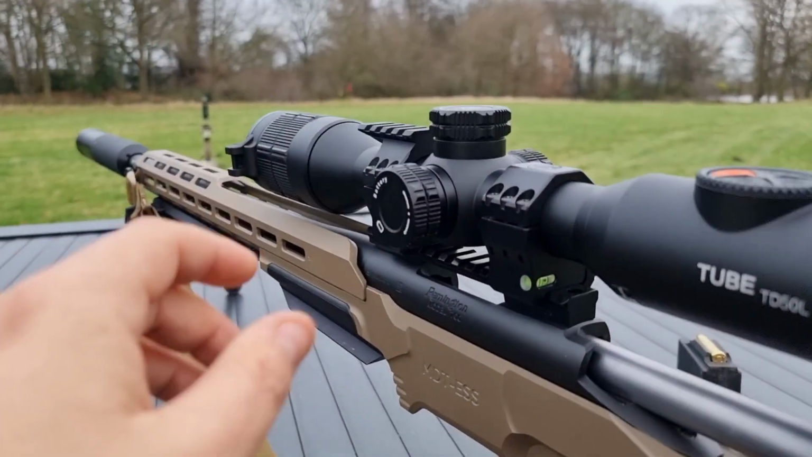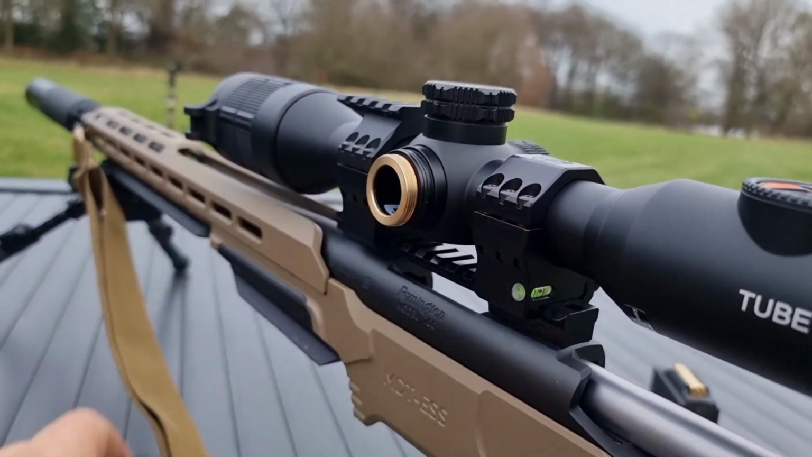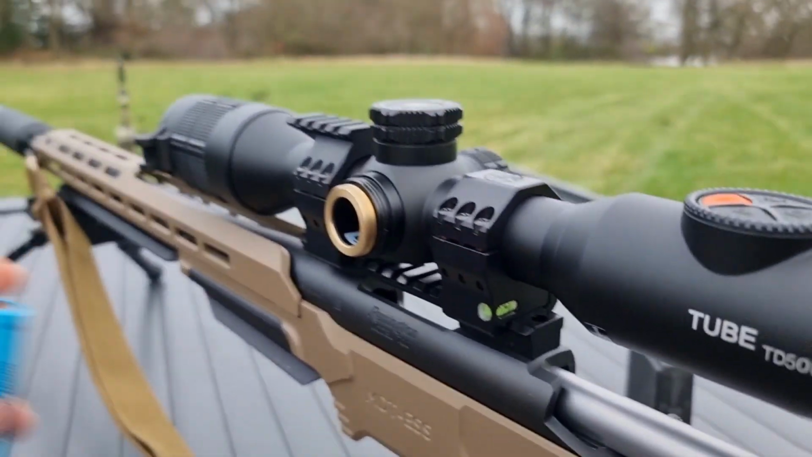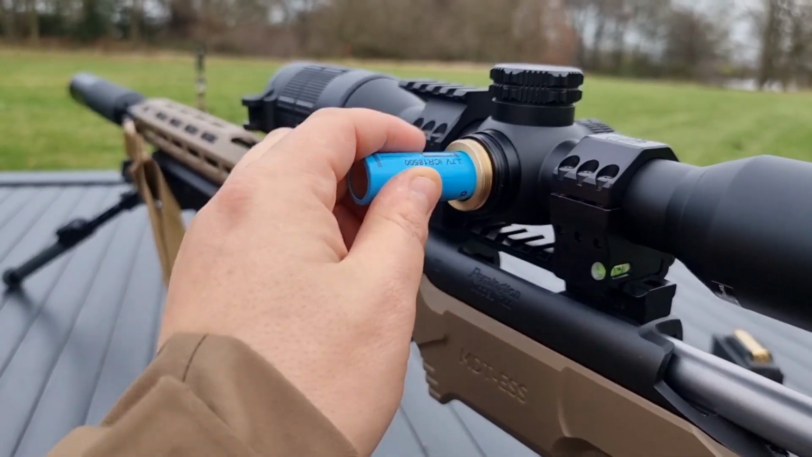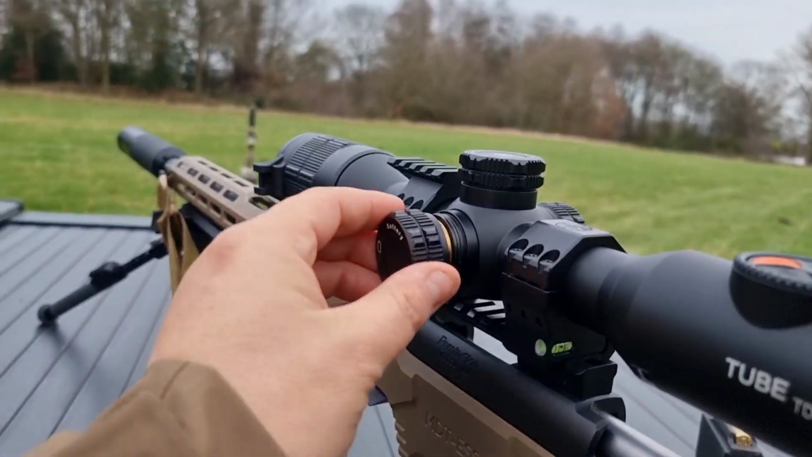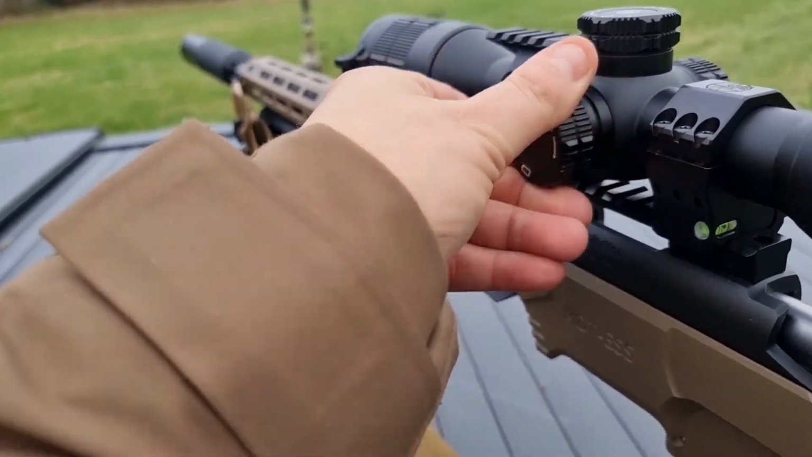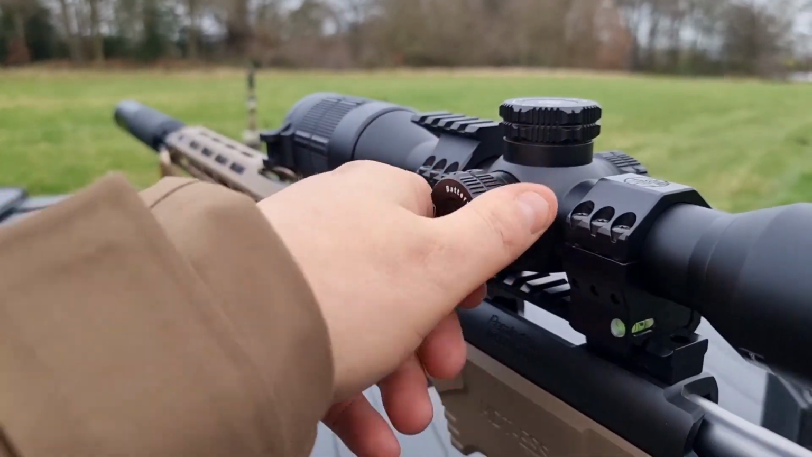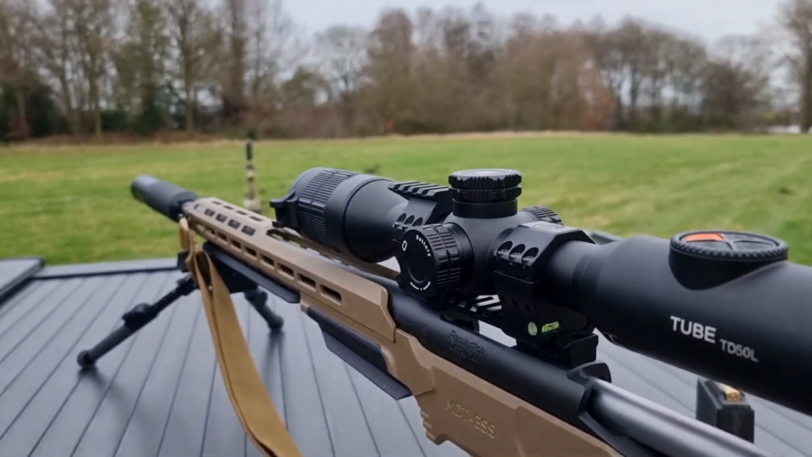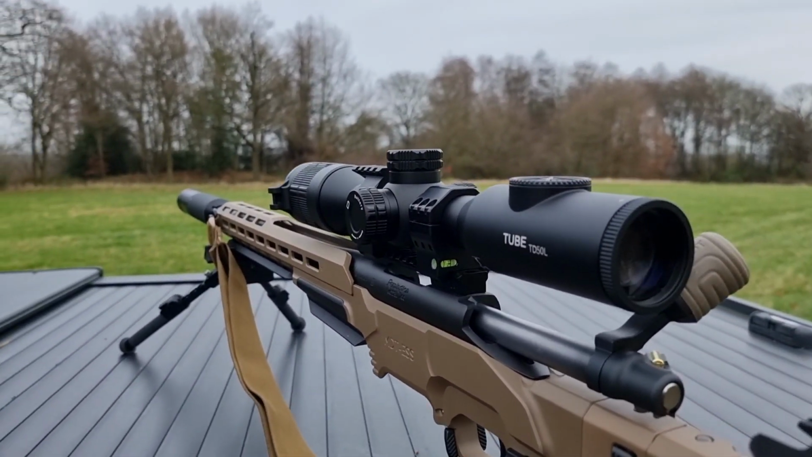When it comes to adding the additional battery on this, you just unscrew this turret on the left, which is clearly marked up as the battery compartment. Grab your 18500, positive end first, and pop it straight in, and then reapply the turret cover. There are some nice rubber O-rings on there which keep it nice and watertight. This unit is IP67 rated, so you'll be absolutely fine in the occasional downpour.